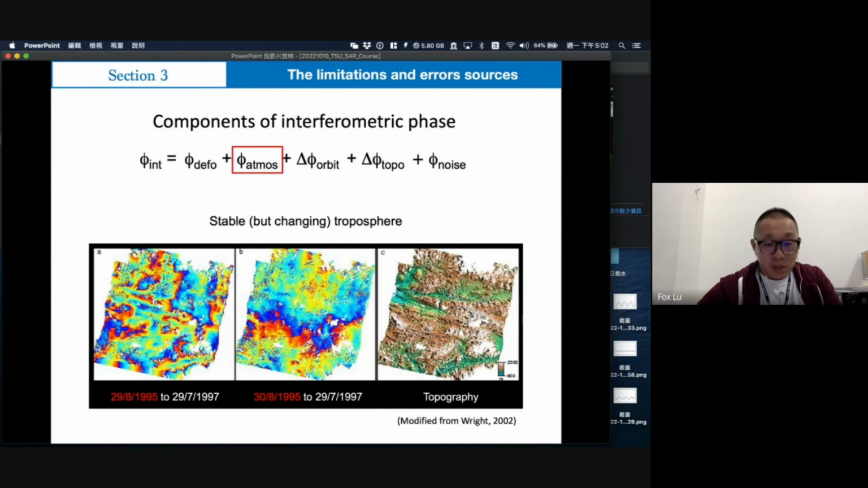You will find just a 1 day difference, but a lot of fringes occurred. If there was no earthquake or anything, it should be very peaceful. But within 1 day a lot of fringes occurred, so they must come from the atmosphere. And you can find this, the right side is the elevation.